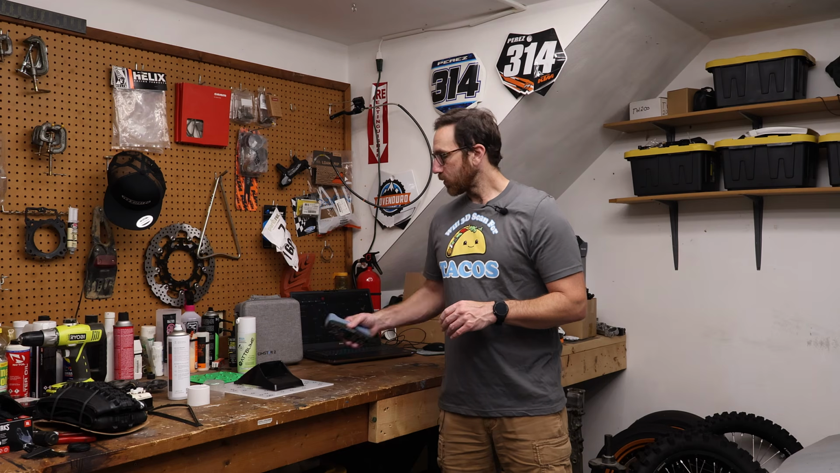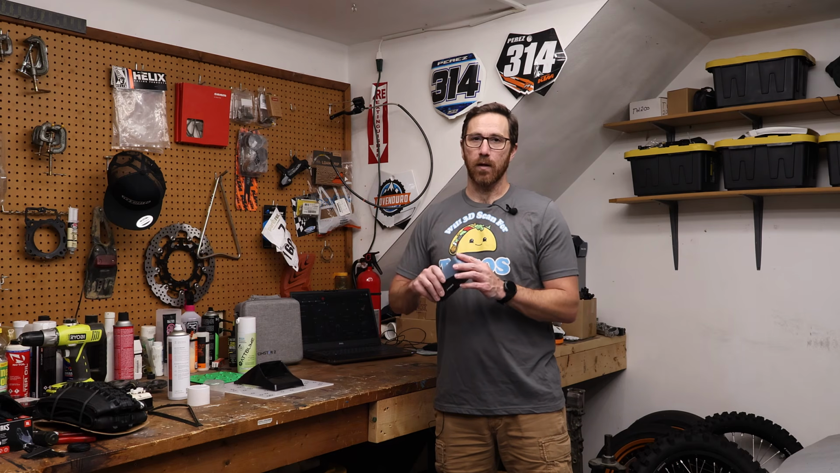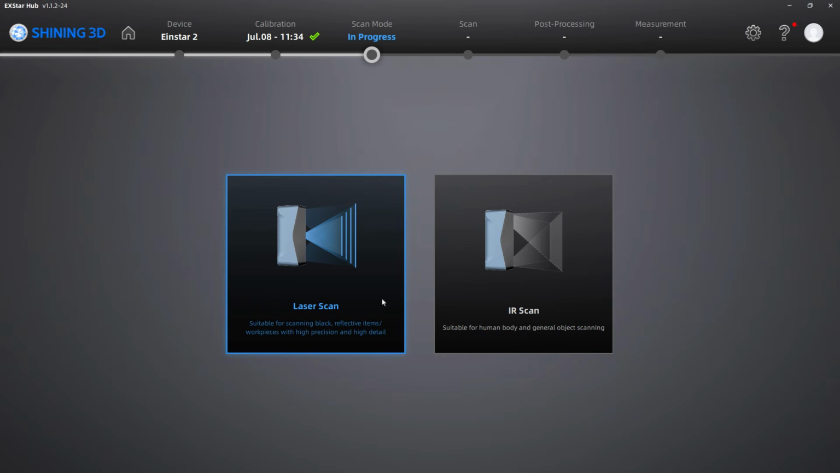So the first thing that we want to do whenever we get started on a project is first we need to make sure that this thing is up to date in terms of its calibration. Now, one thing I've noticed with Shining 3D, specifically with the Einstar2, is that there are prompts telling you if the calibration hasn't been done within a certain period of time. I think it's like 30 days.